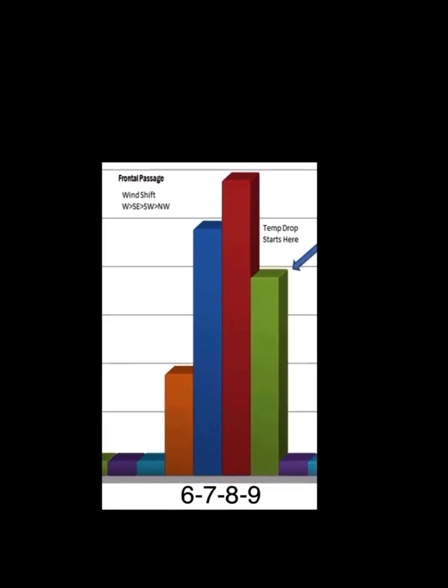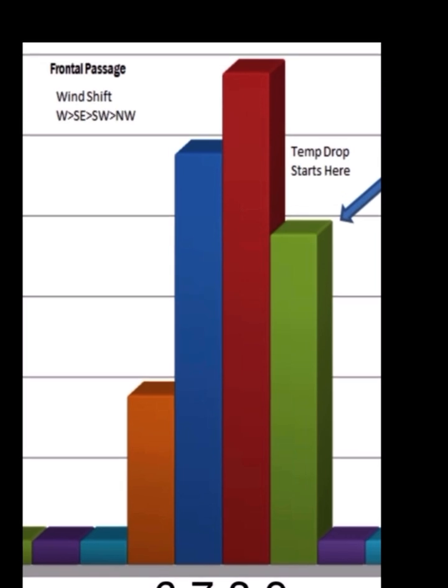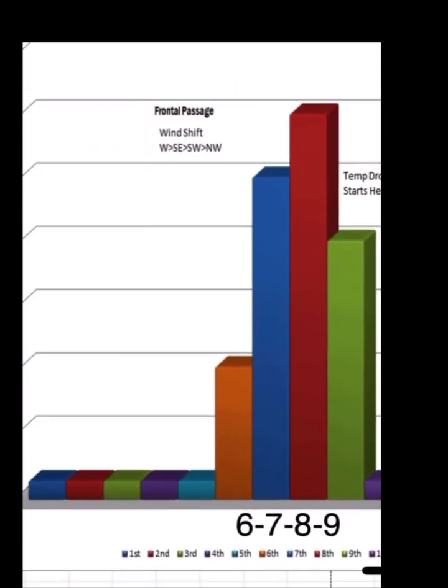The chart is scaled by the number of bucks per day that were witnessed on camera. So now we'll look at the individual spikes in movement. The 1st through the 5th saw no mature bucks on camera. Starting on the 6th, the 7th, 8th, and 9th all produced mature bucks during daylight, and this was due to a frontal passage.